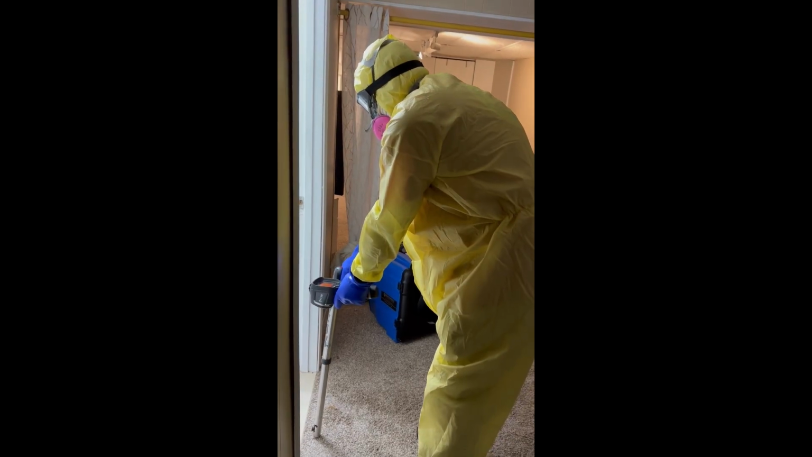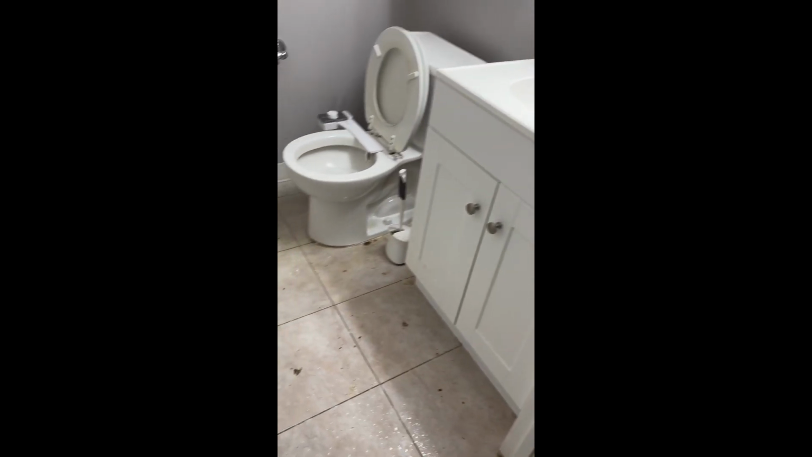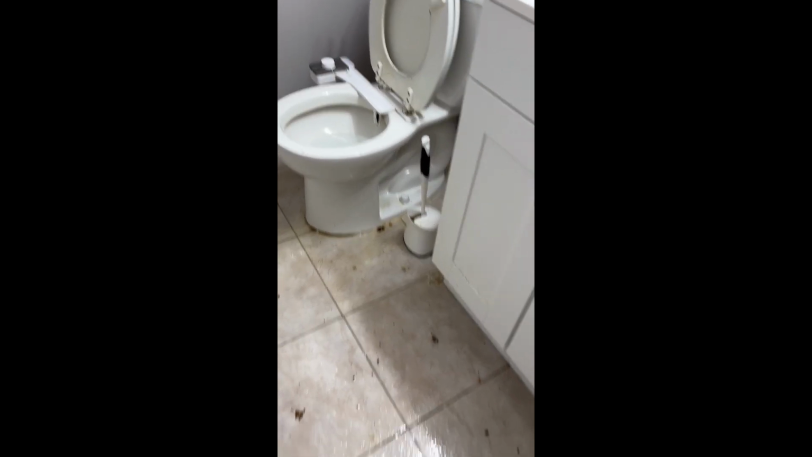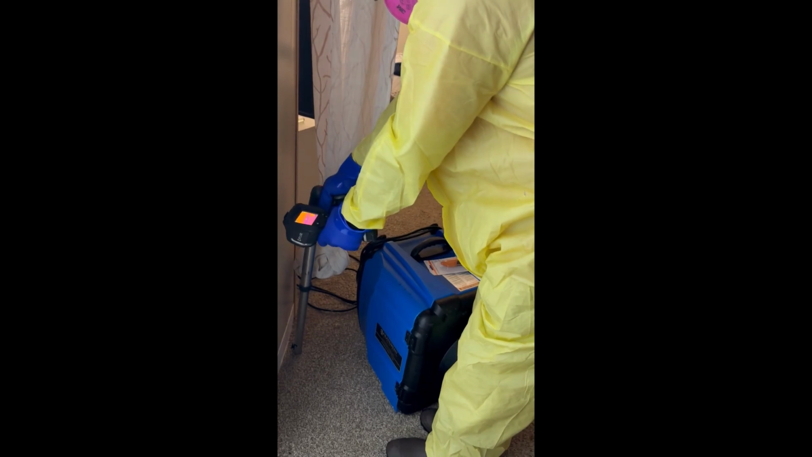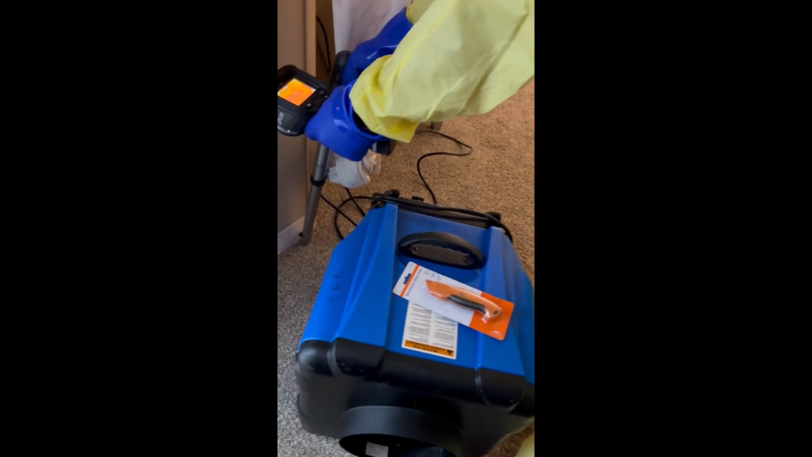Always make sure that we definitely have an air scrubber when we've got so many feces and things. Not one of our worst ones, but it's fecal matter, definitely. And we definitely want to make sure that we're safe. We want to have our proper PPE when we're doing this. We definitely want that air scrubber to go in.